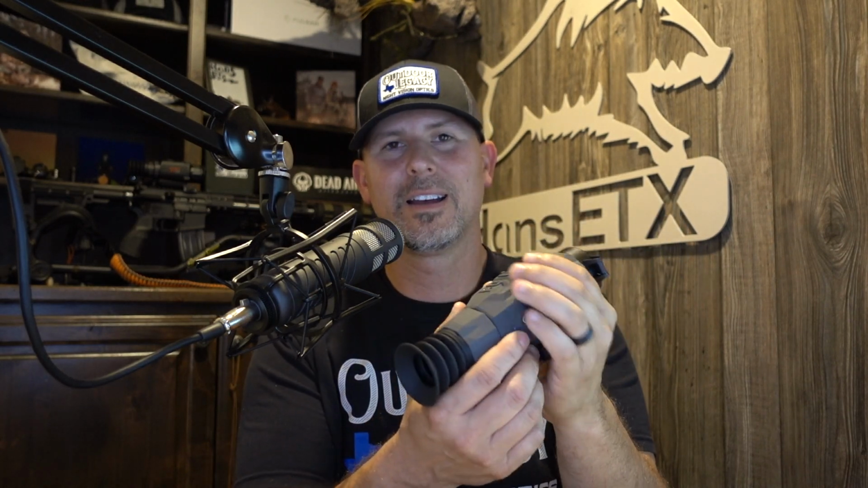This is what they call a gray matte textured housing, and it really is. It feels a lot different than another thermal scope. It's kind of rough, a little bit. What they call textured, but it's gray. I can't think of any other thermal scope right off the top of my head, that I've tested or looked at in the last several years, that wasn't black. So gray scope, kind of cool, man. If you've got a gray rifle, that would look great on it. I mean, just a really clean, cool design.